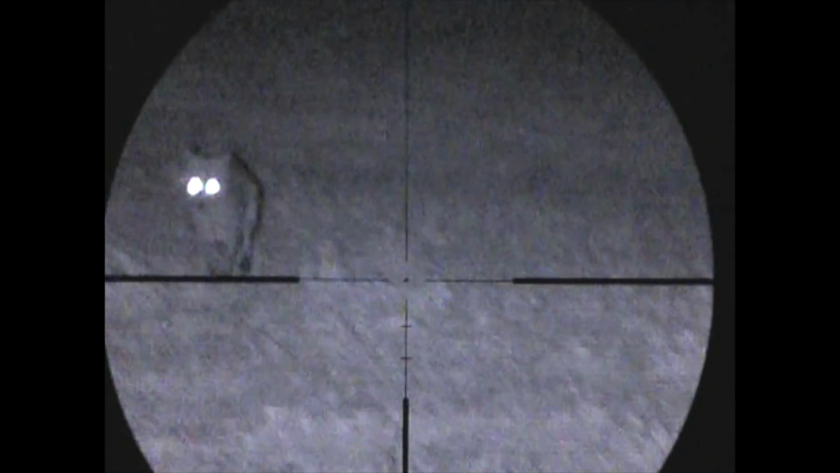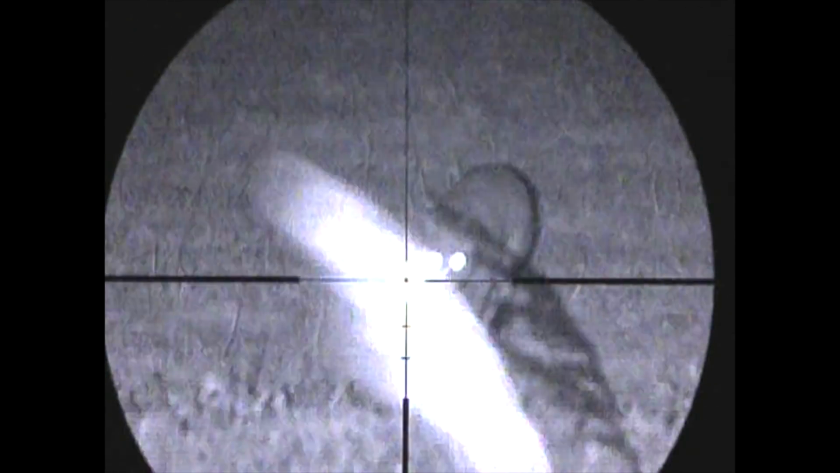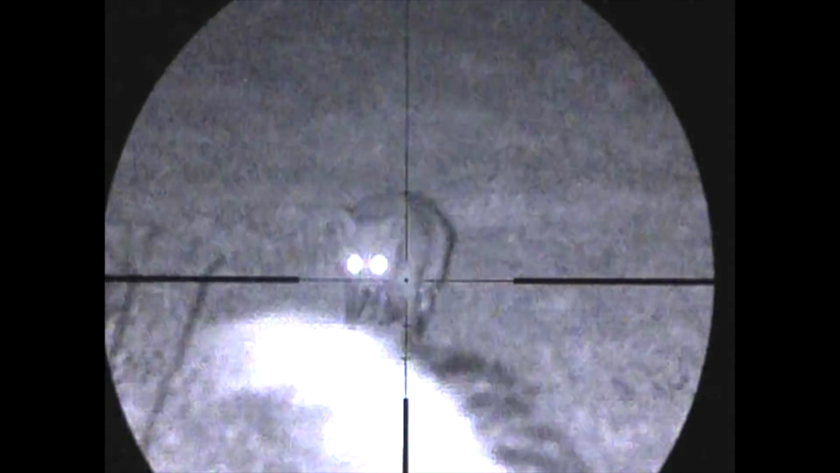Oh, I don't think there was any mistaking that we'd actually hit that one, and certainly where we'd hit it. I kept the caller going, as I often did, and managed to even call in the vixen. Now this one came in the field behind us. Again, you can see the wind here as her tail is being blown to her right, and wouldn't you just know it, we did manage to stop it. It stopped just behind the foliage yet again.